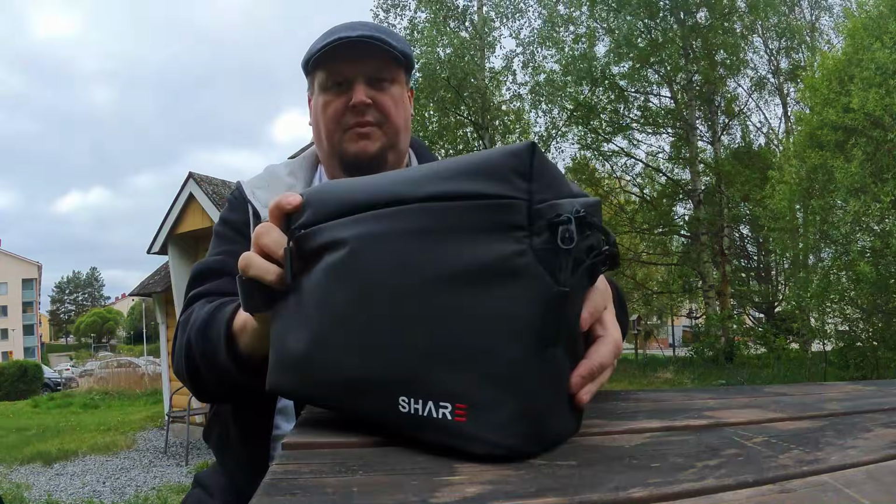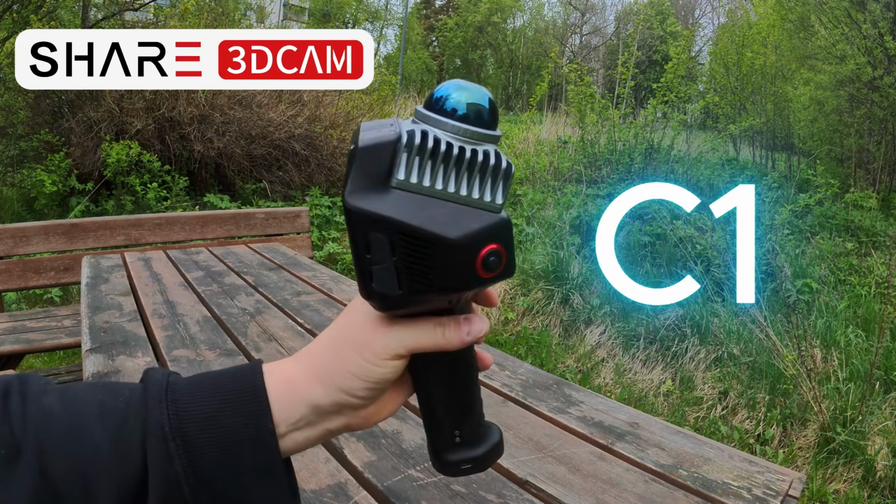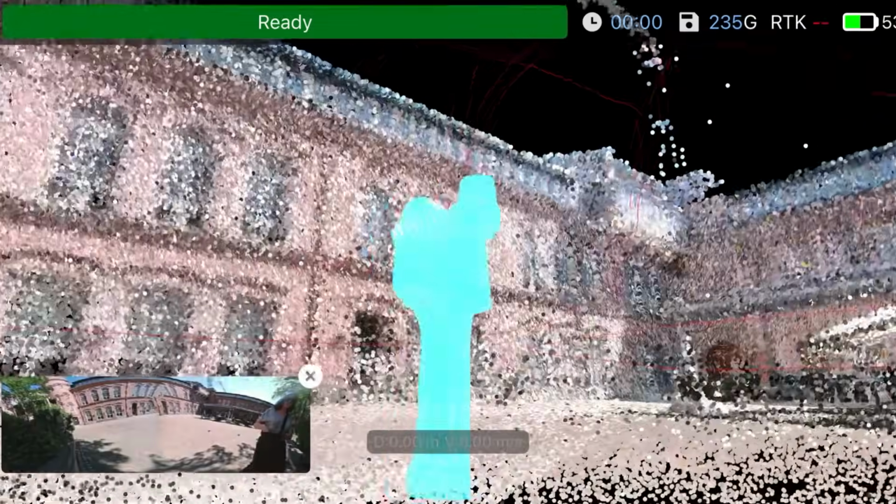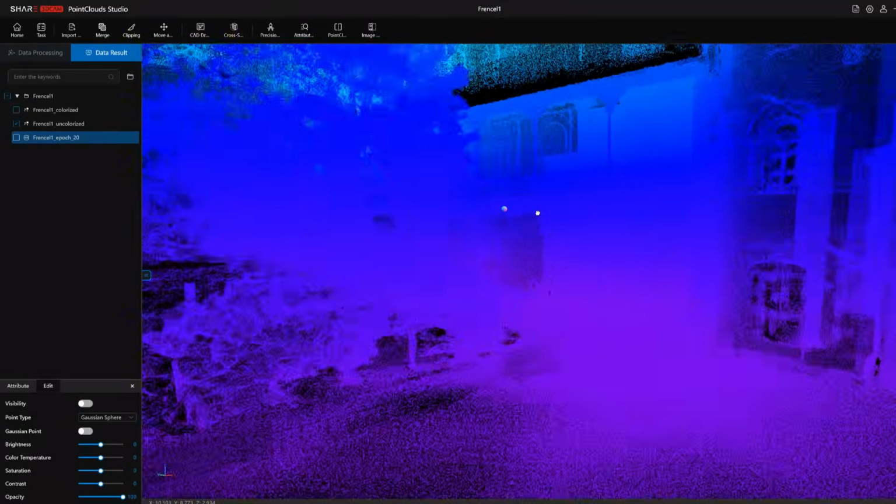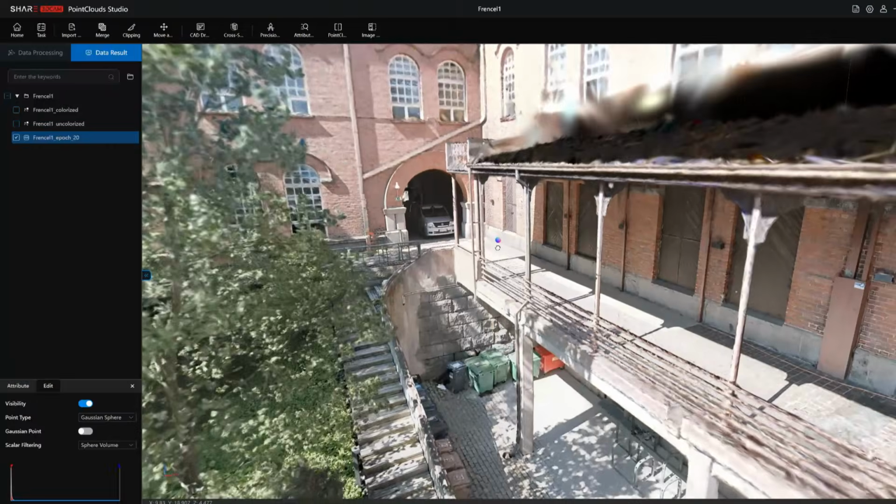In this video, I will be taking a closer look at the Share C1 scanner. I want to find out who it is made for, what kind of point cloud data it can produce, and how freely that data can be used in other software. But most importantly, is the Share C1 actually a practical tool for capturing 3D Gaussian splatting models?